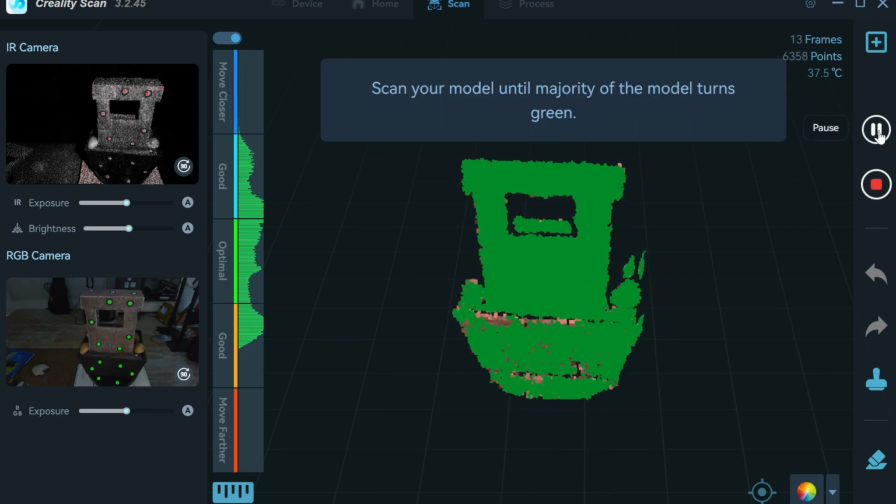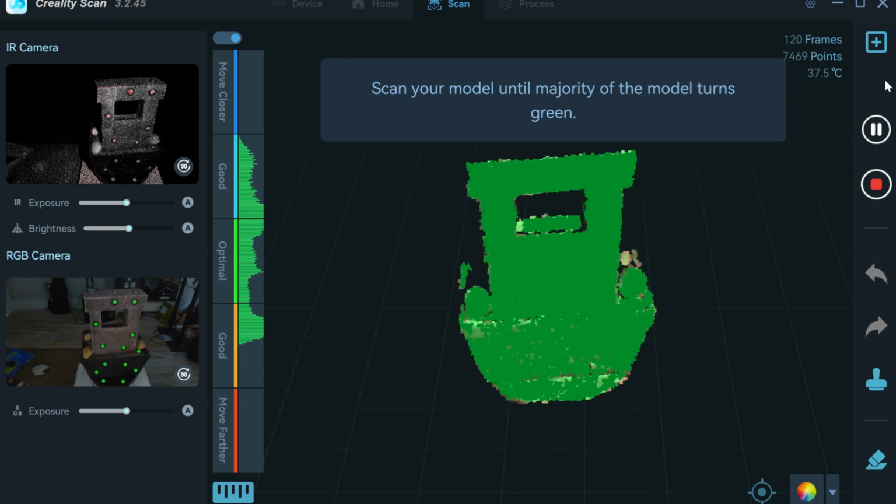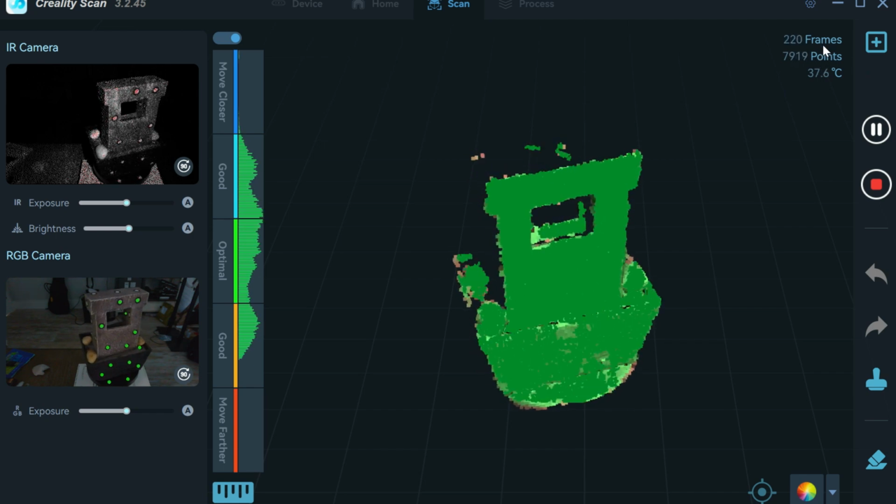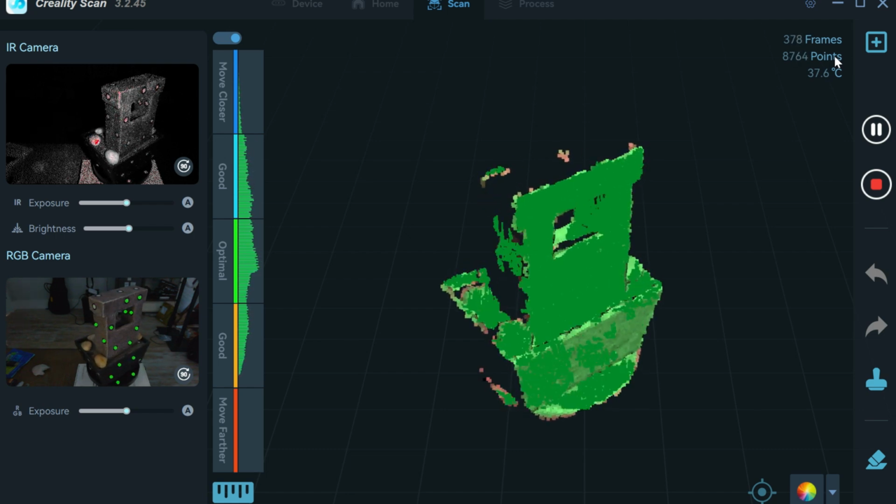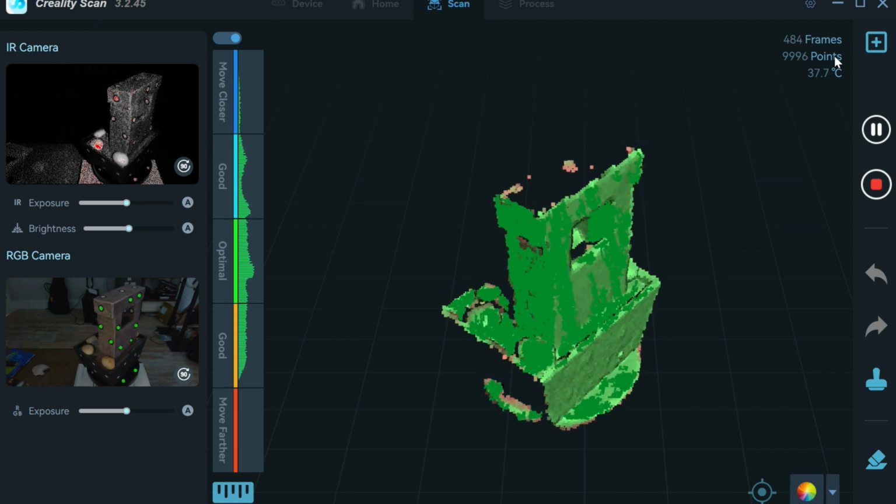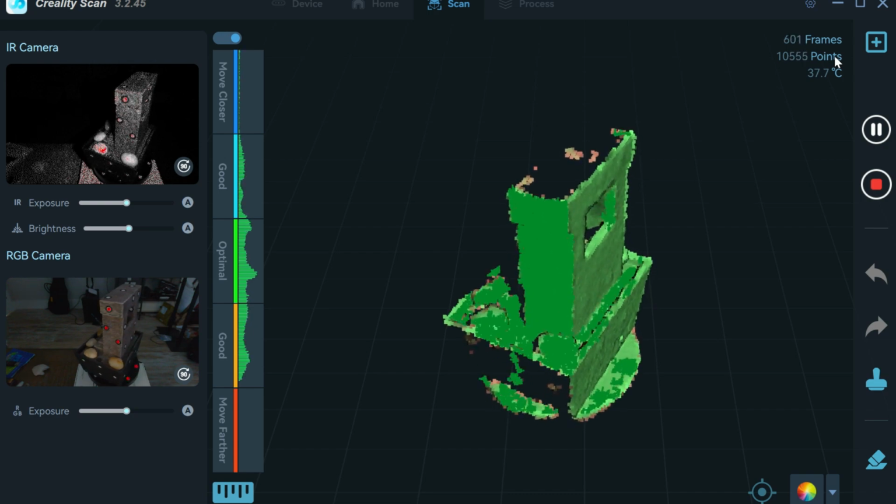If you need to pause it for any reason, you can just hit complete scan or pause. It's going to just rotate through and capture all the data. As you can see here, it is capturing a lot pretty quickly. With the mobile phone, you can't get this type of capture rate. It doesn't have the power to do it. So let's see after a turn or two what it looks like.